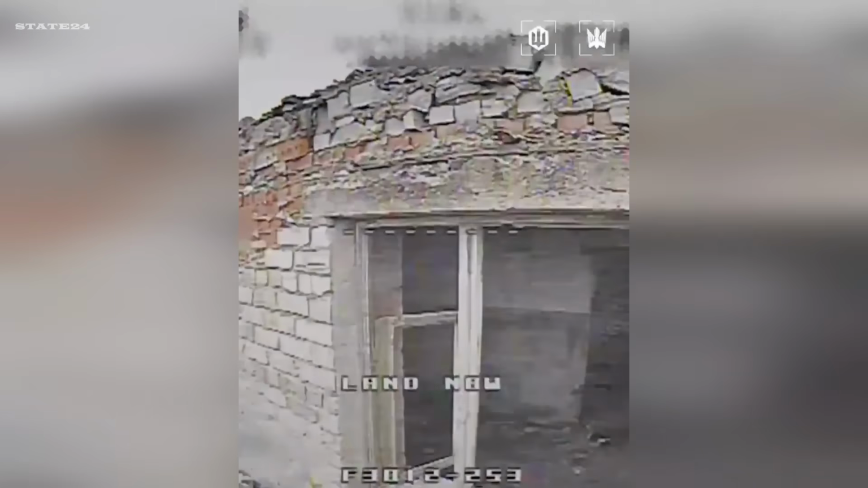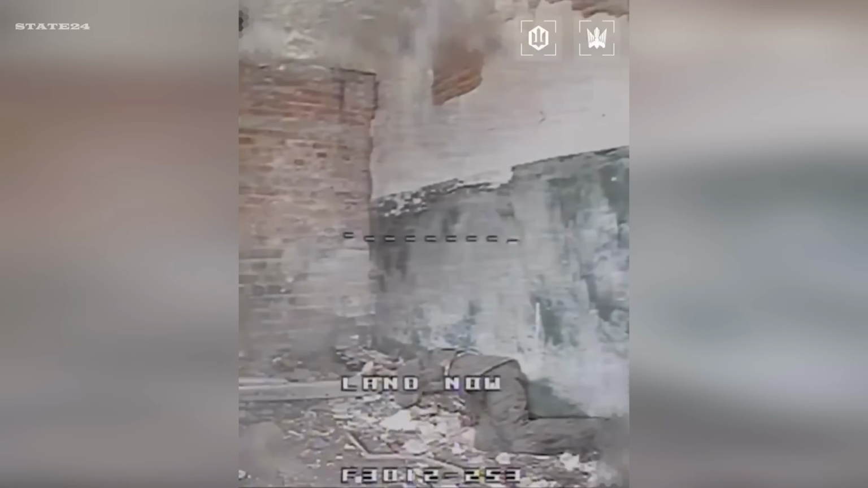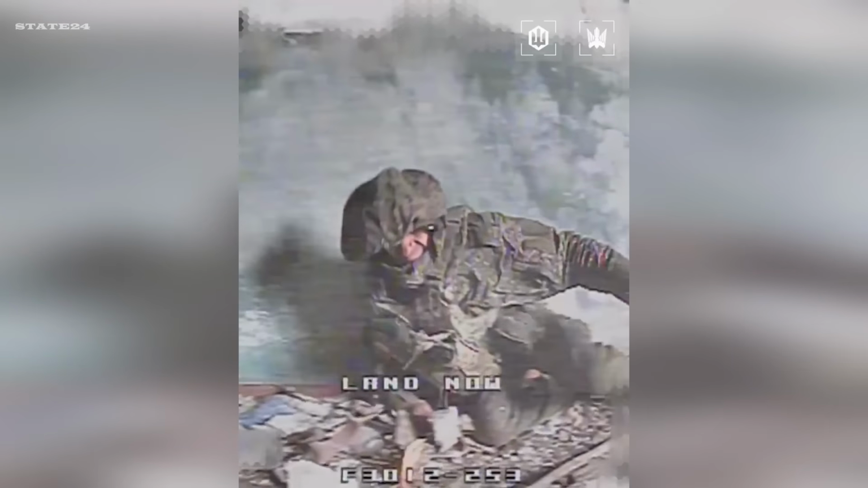It doesn't. This moment captures something beyond tactics. A soldier lying completely still in rubble, holding his breath, hoping a machine can't tell the difference between the living and the dead. On this battlefield, even stillness is no longer a guarantee. As drone operators get better at detecting movement and behavior, is there any concealment strategy left that actually works?